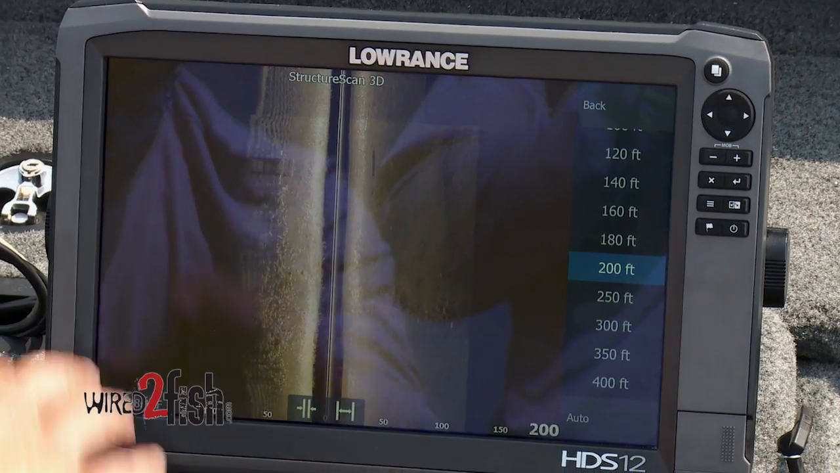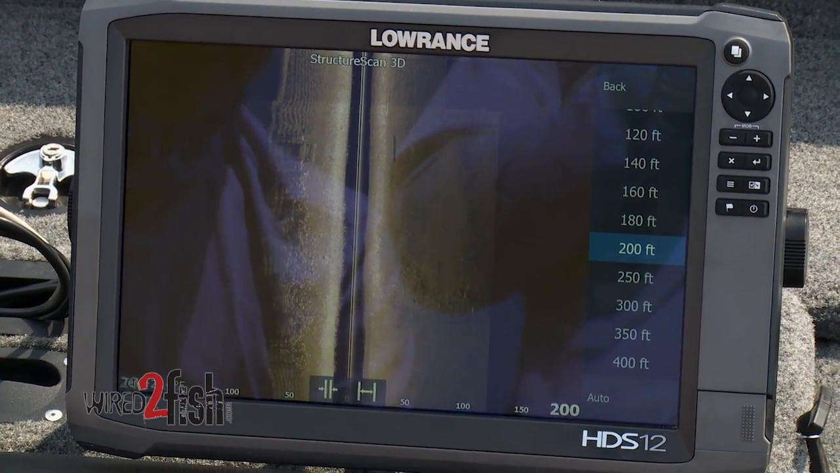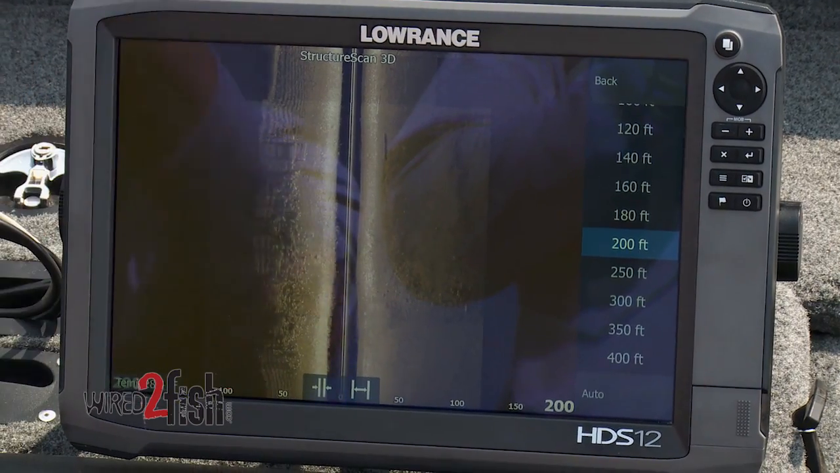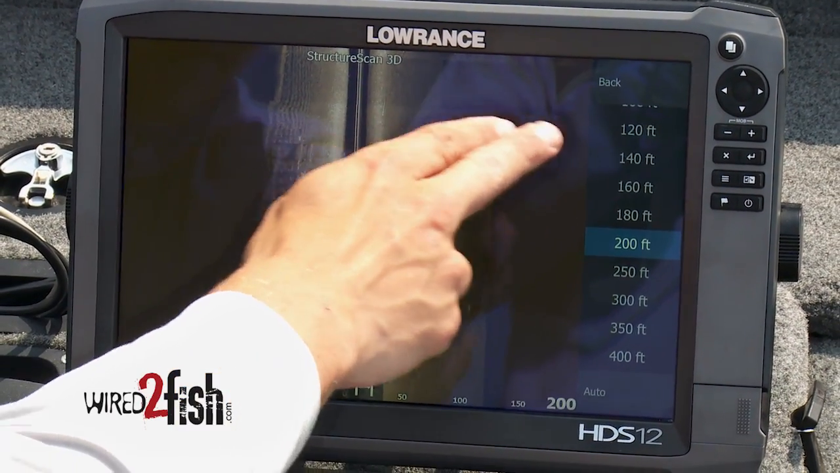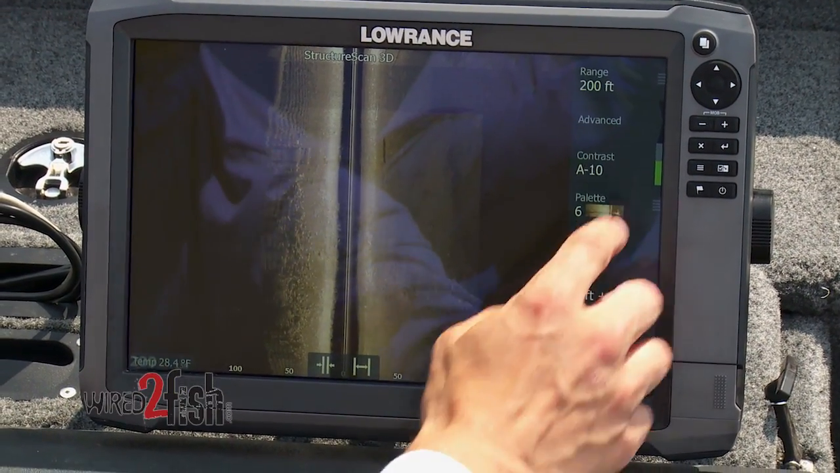And if you wanted to go with a much bigger range, say let's 200 feet to each side, you're going to see the scroll speed slow down quite a bit. However, you're going to hit the bank on this side real close, but your right-hand side will extend down into the channel. The other adjustment is your contrast.